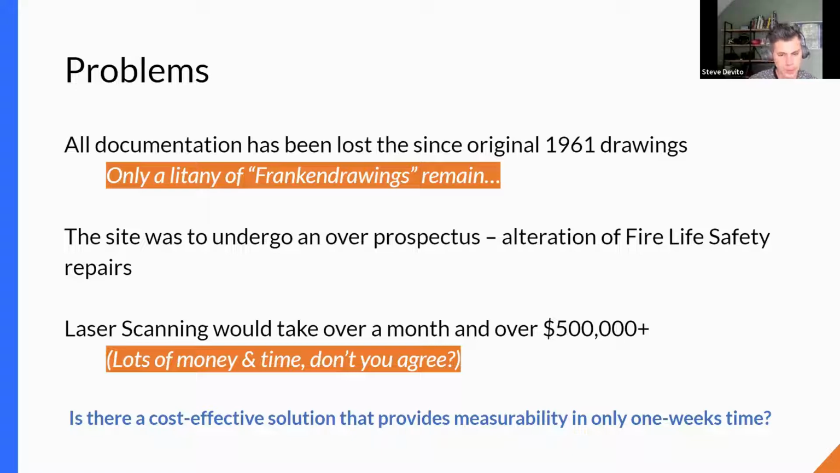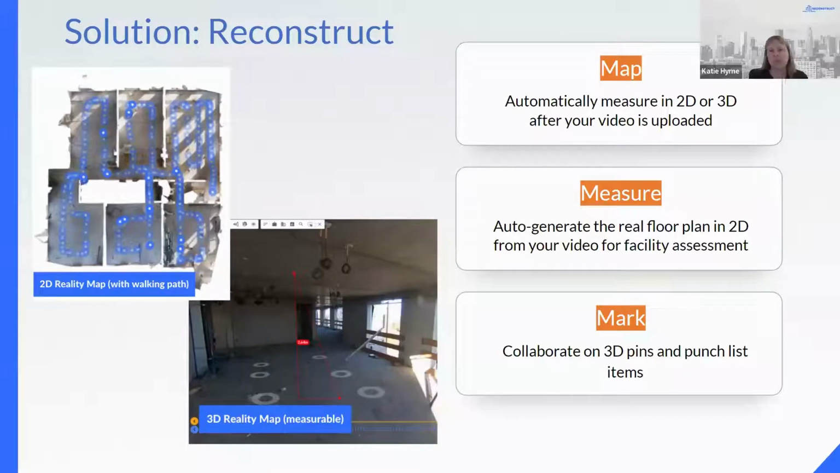So GSA was looking at different options. They can go and just do a laser scan, which is traditional, but the problem with that is that it's very costly and it's a very long process. You can spend a month in a building like this just scanning before you can then derive drawings from the scan. So we had to ask ourselves, is there something better that we can do for GSA that will meet their needs at a much lower cost and quicker turnaround in terms of time? So that's where the Reconstruct solution came into play.